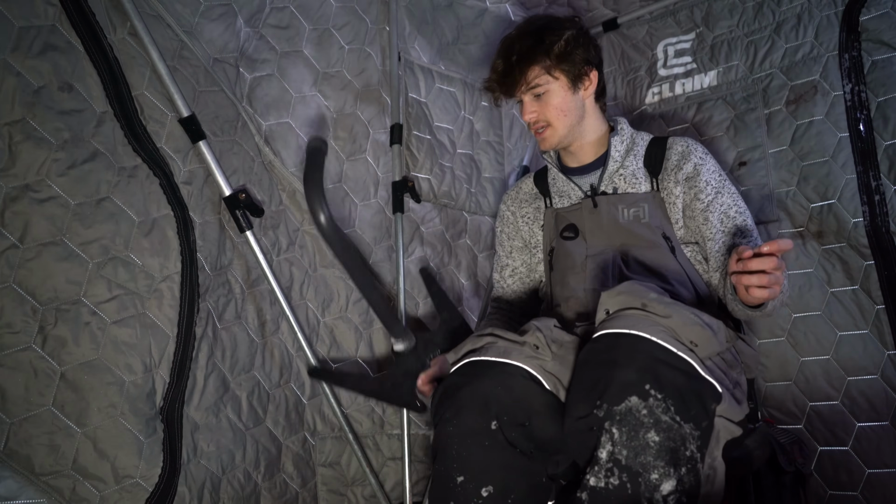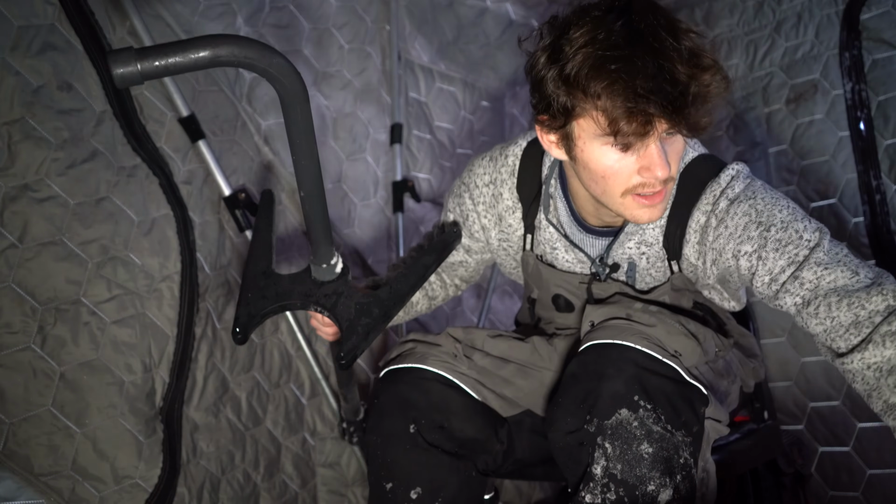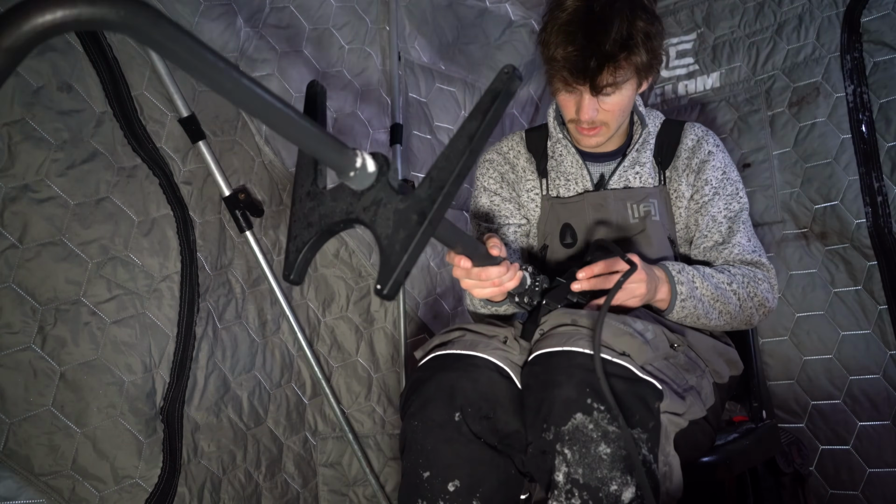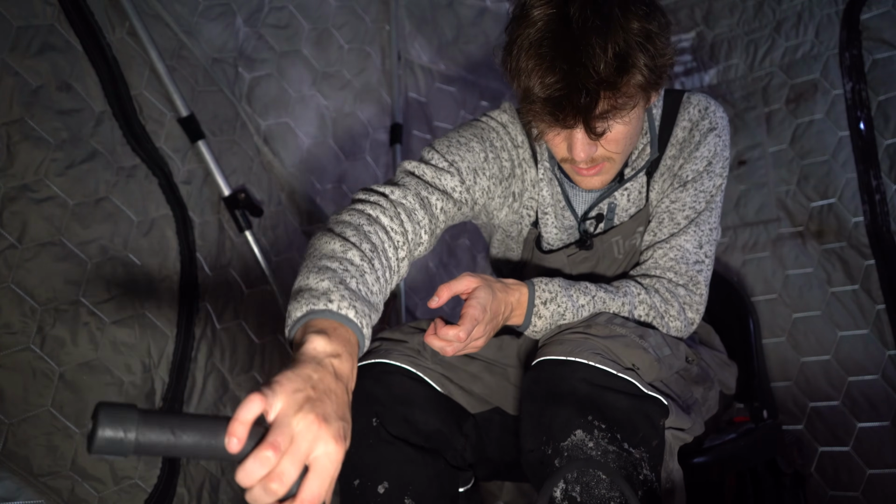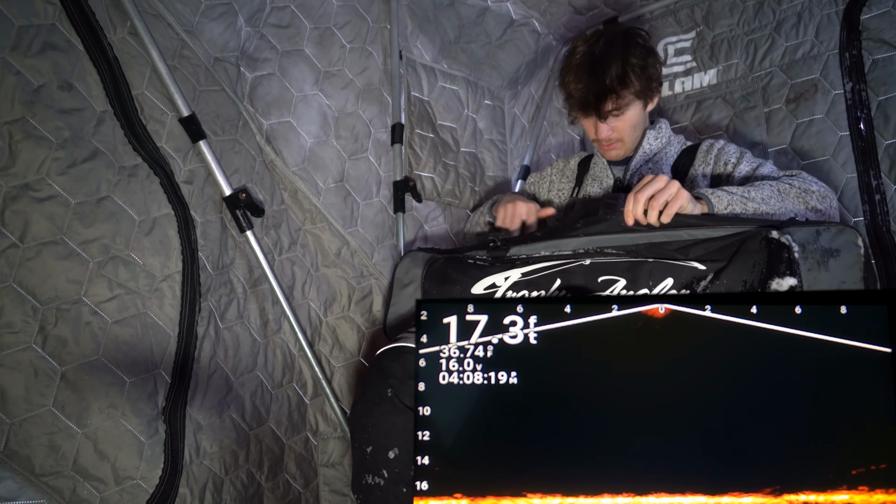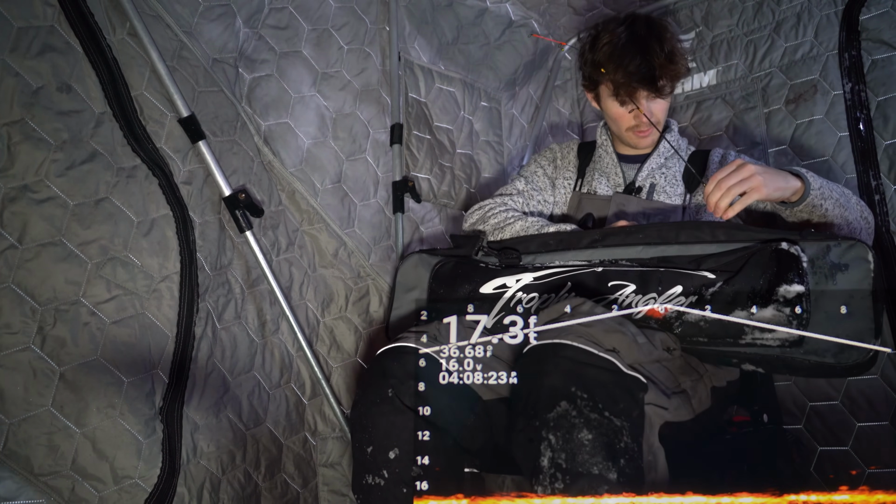All right, let's get the LiveScope all ready. Drop it down. Let me make sure I got everything here. All I need is this guy right here. Okay, it's not marking anything. Probably because I don't have it in the water yet. All right, let's drop the LiveScope down. There we go. Not marking anything right now, but I'm gonna drop a bait down and see if we can get anything to come through real quick.